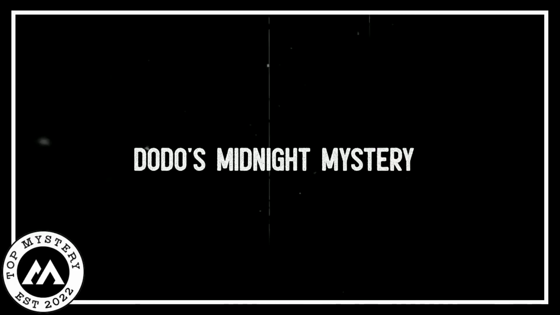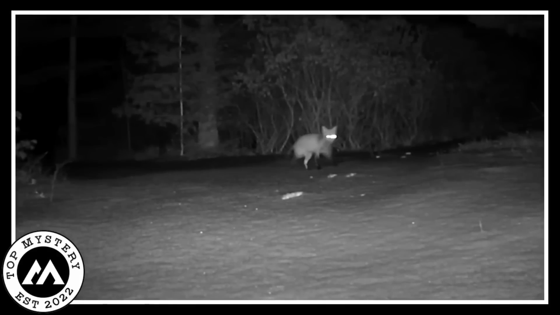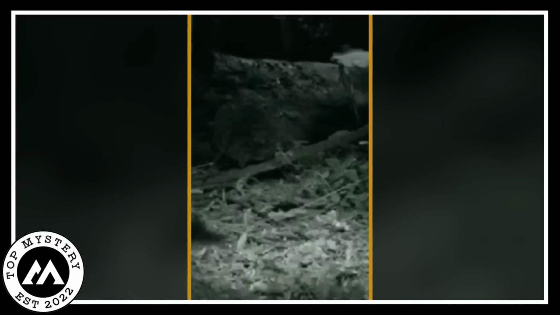Dodo's Midnight Mystery. Late at night in the deep dark forest, something mysterious happened. A special camera caught it all. The strange dodo bird, a creature everyone thought was gone forever, appeared in the shadows.